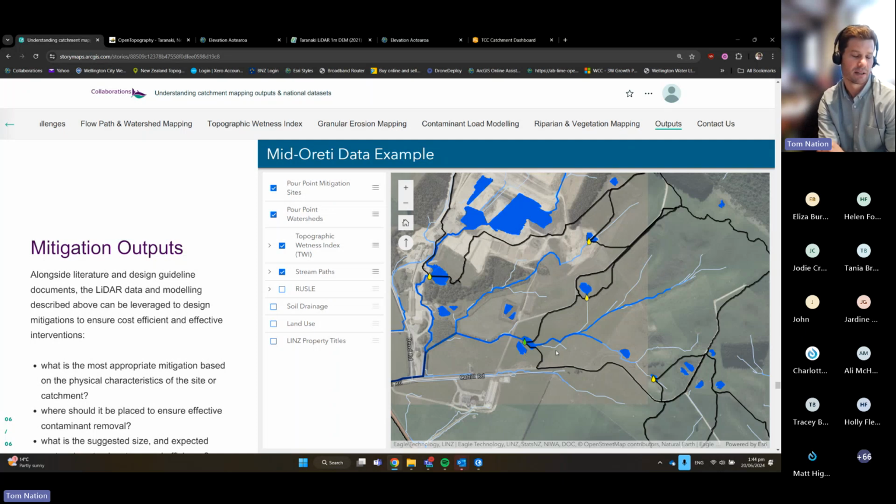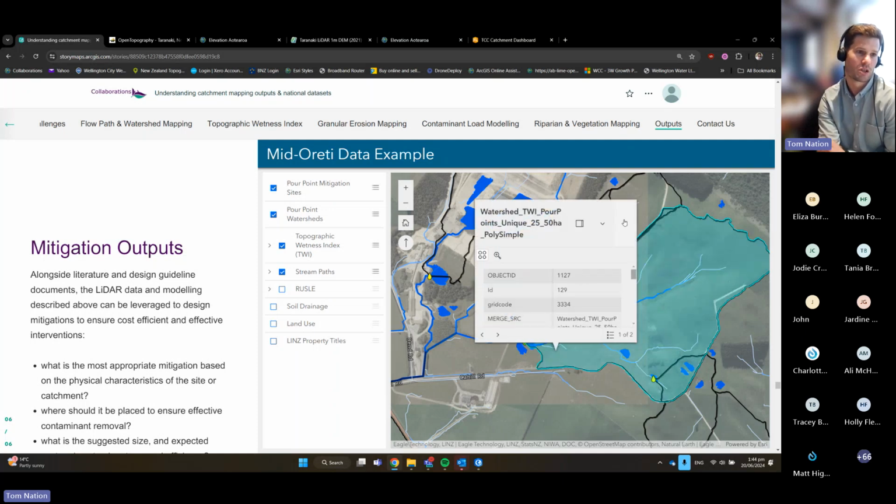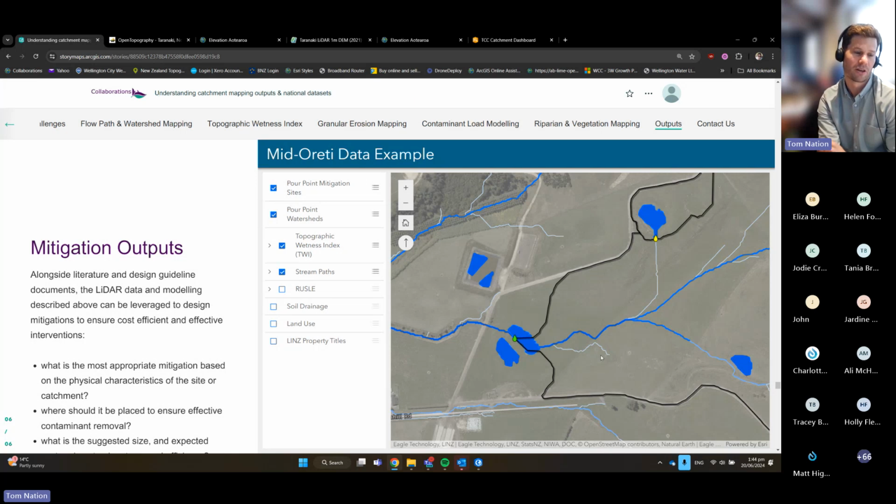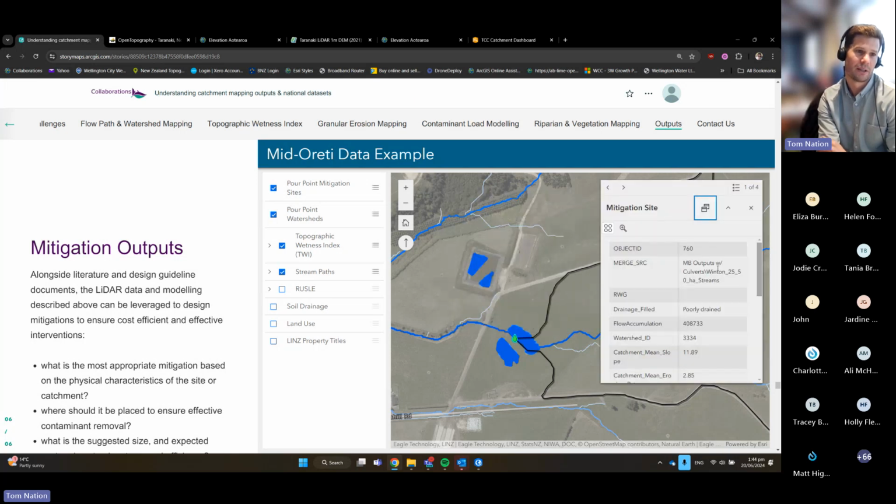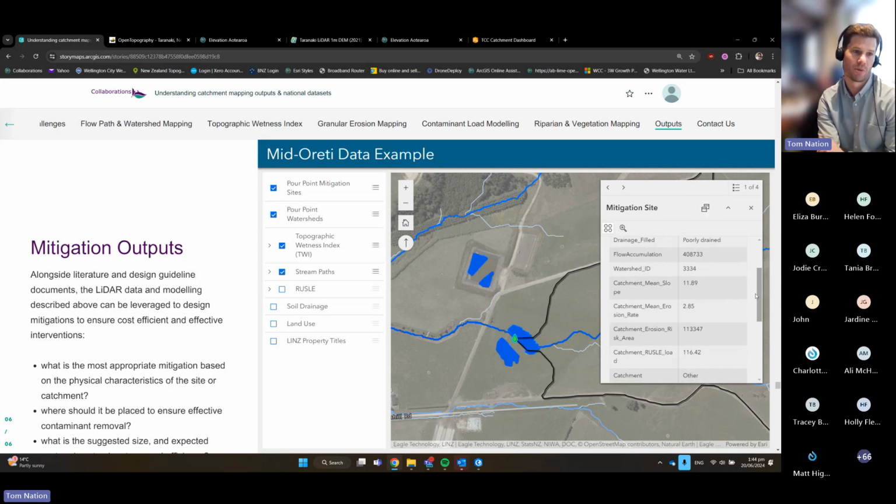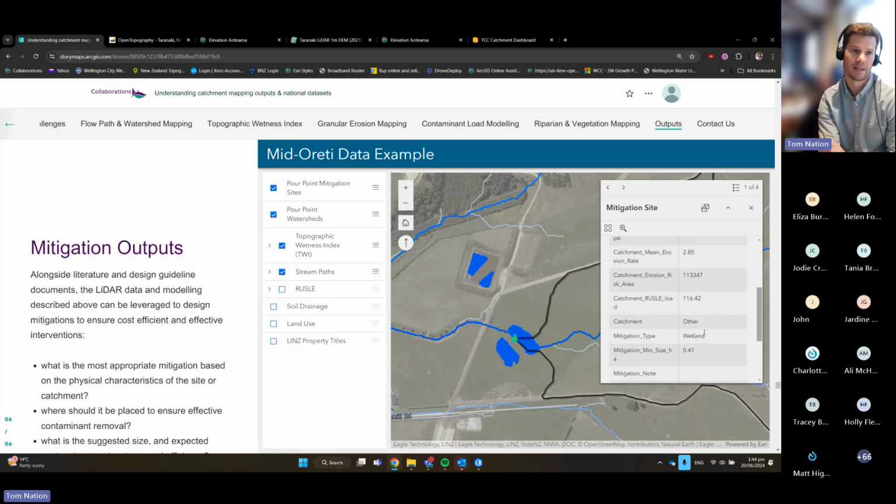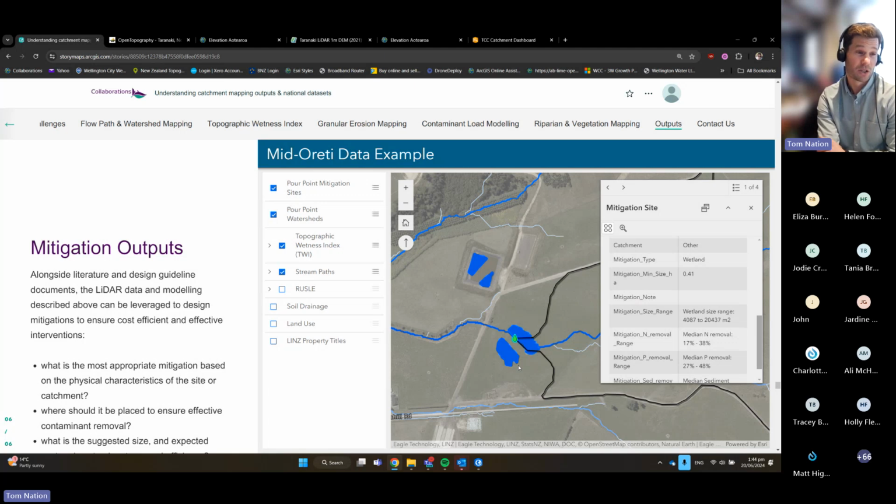And so if I was to click on this green dot, this is the upstream watershed to it. We're starting to look at the makeup of the contributing watershed: how big it is, what the mean erosion rate is, the mean slope, and the soil type underneath this particular point.